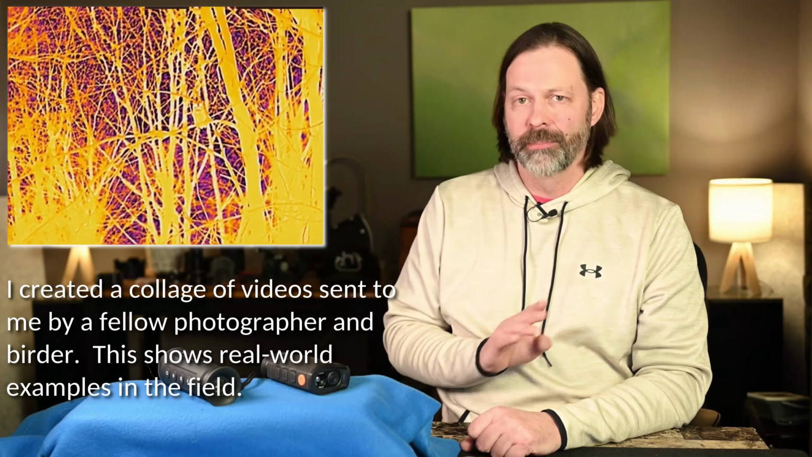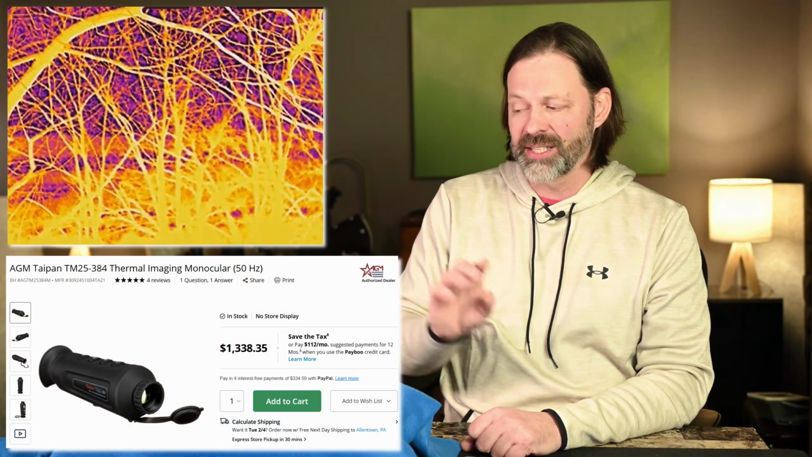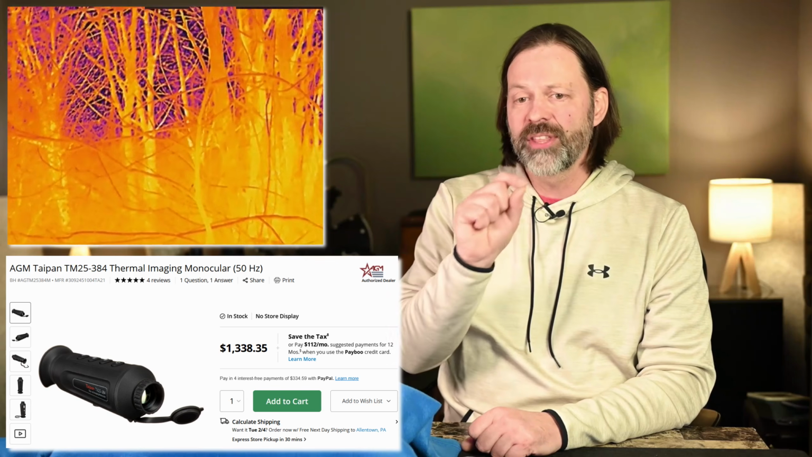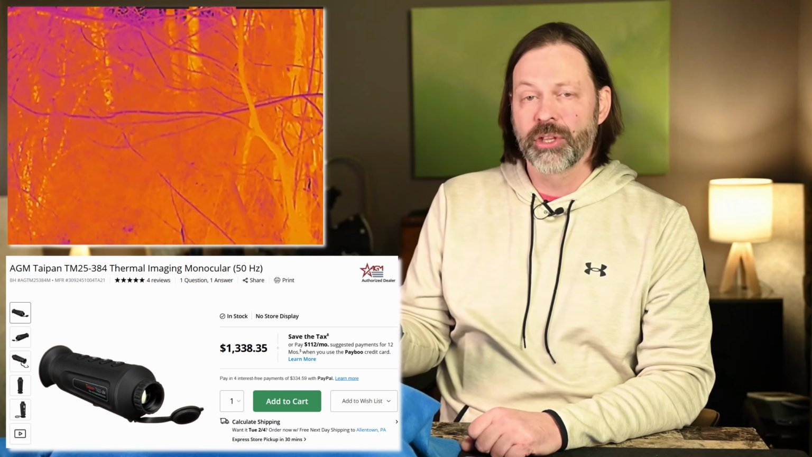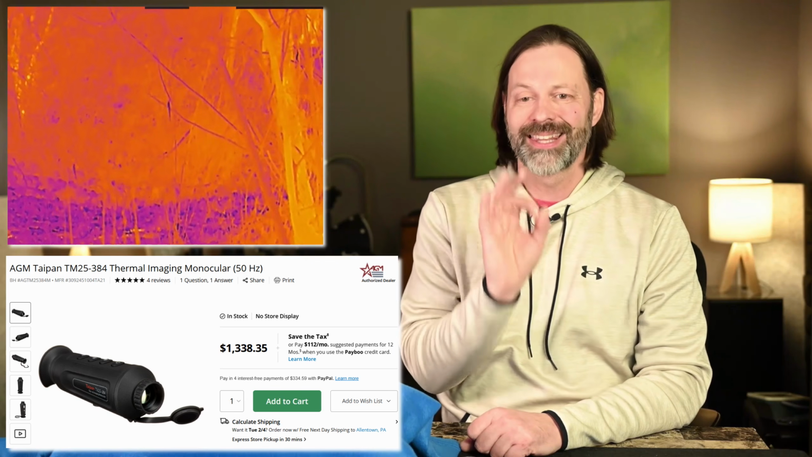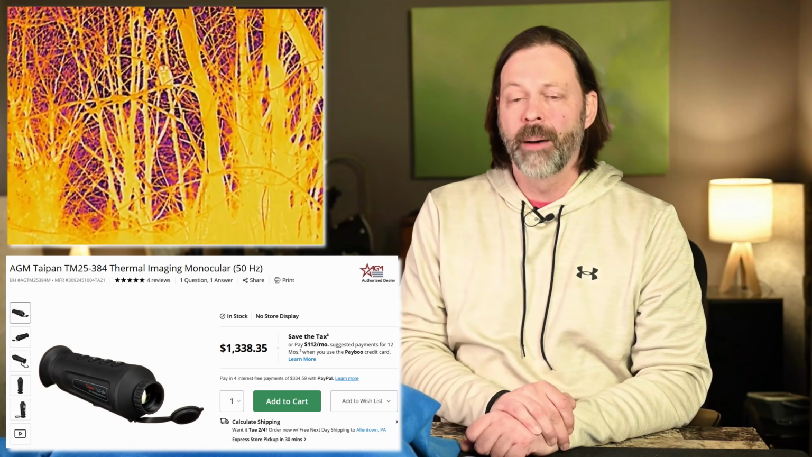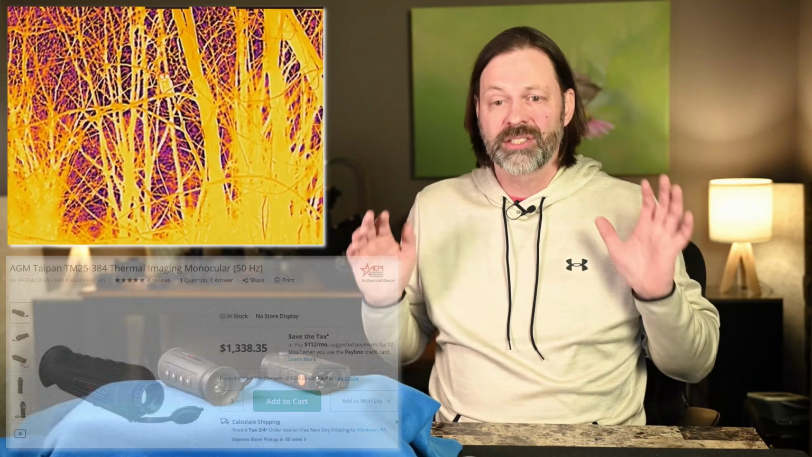I'm gonna put the model number she specifically uses. It's a little different than the ones here. I'll also put the price of that. The one that she used was very similar to the one I loaned, but had a bigger lens. So it had a 25mm lens versus a 19mm lens. By the way, if I was doing this for birds, 25, maybe 35, I think would be the sweet spot for the lens.